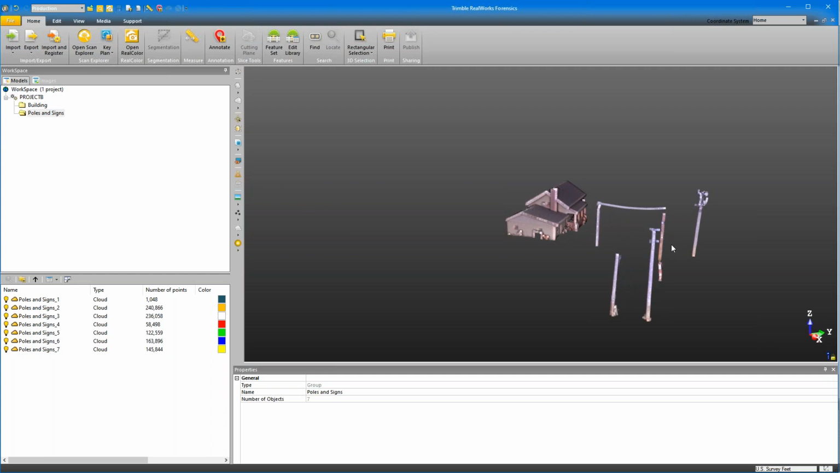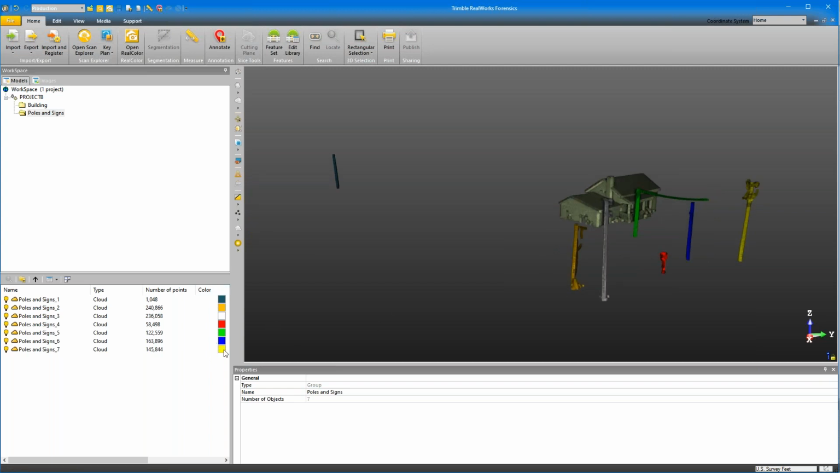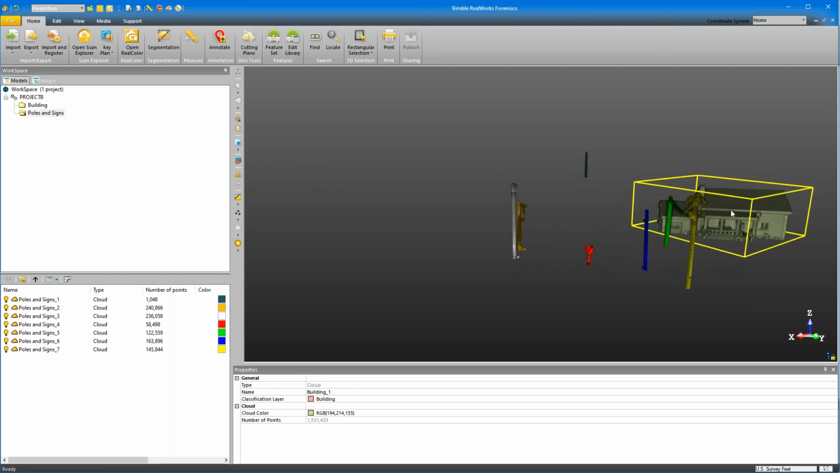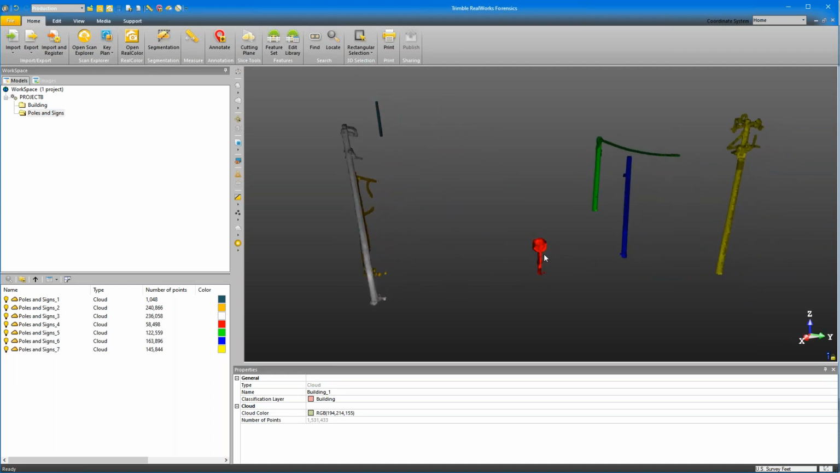If I want to figure out which pole is which, instead of walking down through and turning things on and off and trying to figure it out through process of elimination, we can change our colorization here. Instead of true color, we can change it to cloud color. And that cloud color comes from the color right here in our workspace. So of our poles and signs, I'm just going to take my house and hide it. I don't really care about any of these others, but I do care about this stop sign. This stop sign is important in our case, and I want to keep that.